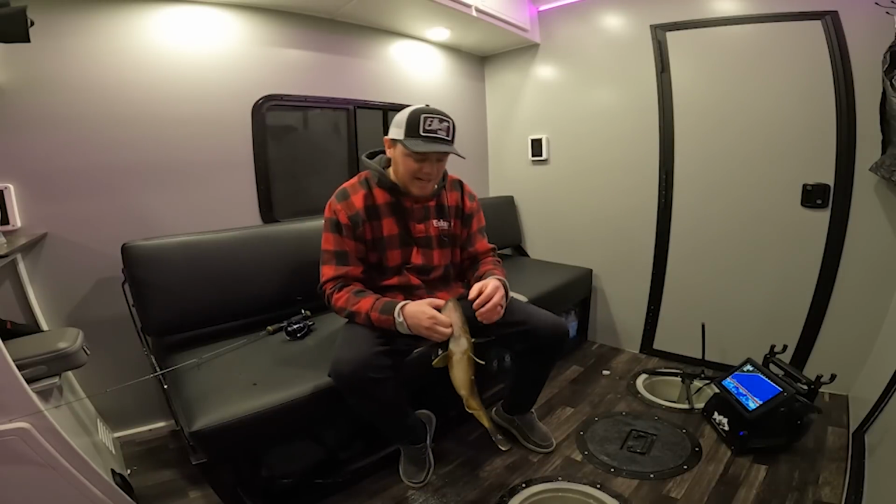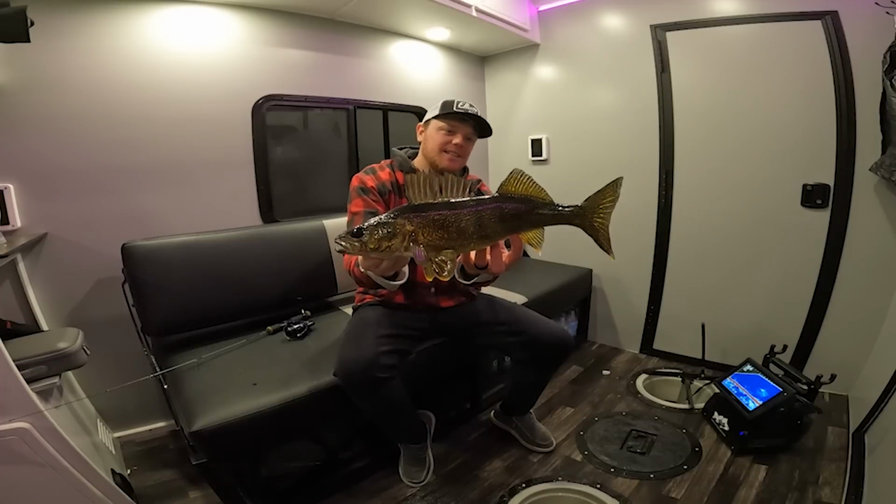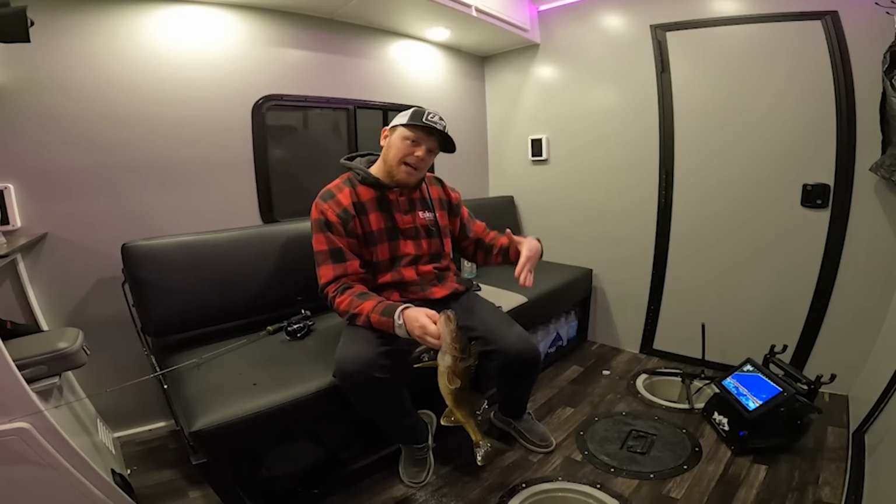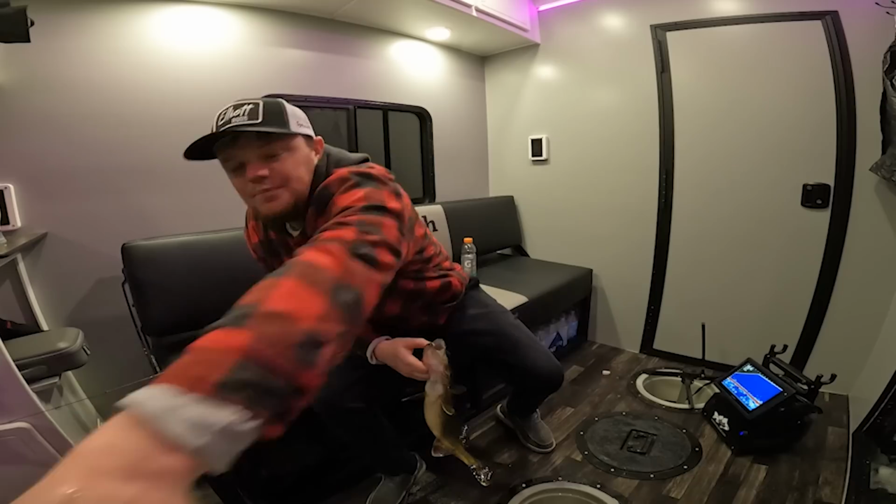Literally, the boys are outside catching some fish right now. They had some flags go up. And I stayed in here, was messing around with that dead stick, and this one came up on the live scope unit, kind of grabbed it, and then kind of went back down to the bottom, and that minnow tried to get away, and he came up and just scooped it up. And that is awesome.